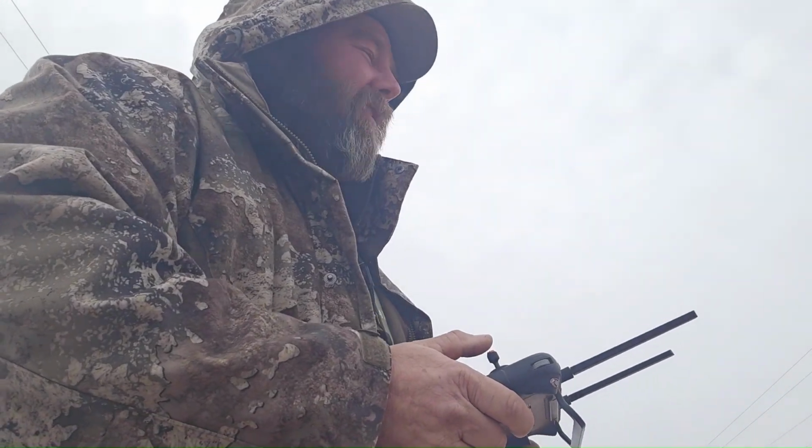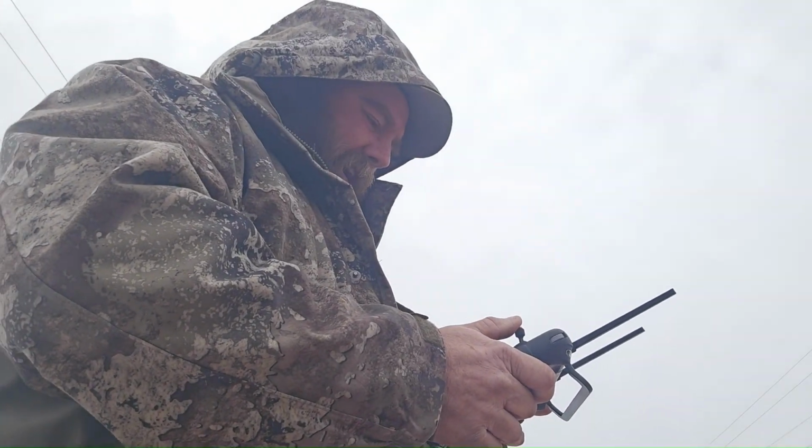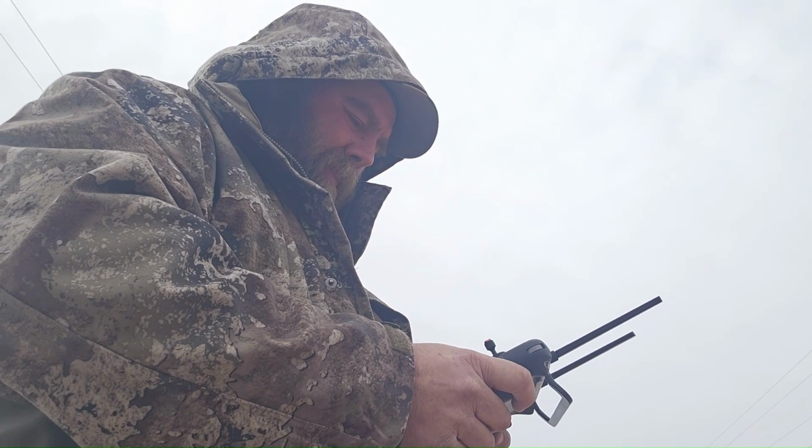I come over here, I put my drone in the air. It's about 16 degrees. I'm missing a cow and a baby calf, or potentially a baby calf on this farm. I'm gonna go ahead and start recording and see where I've been driving in and out of here feeding. There goes a baby running. And there is a bale of hay that I just put out.